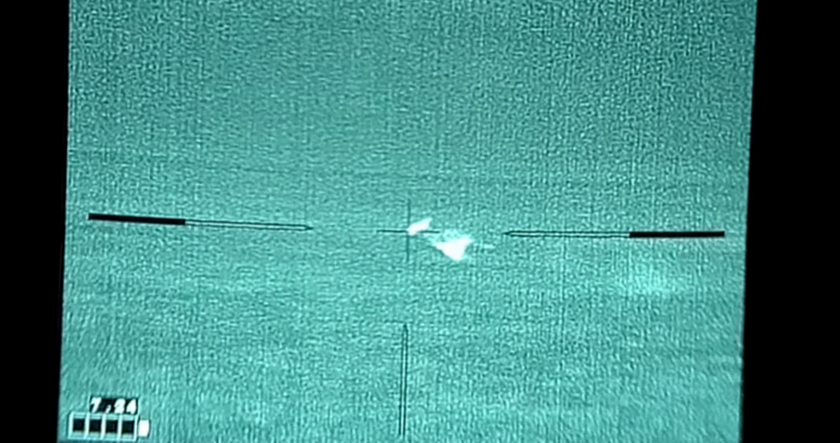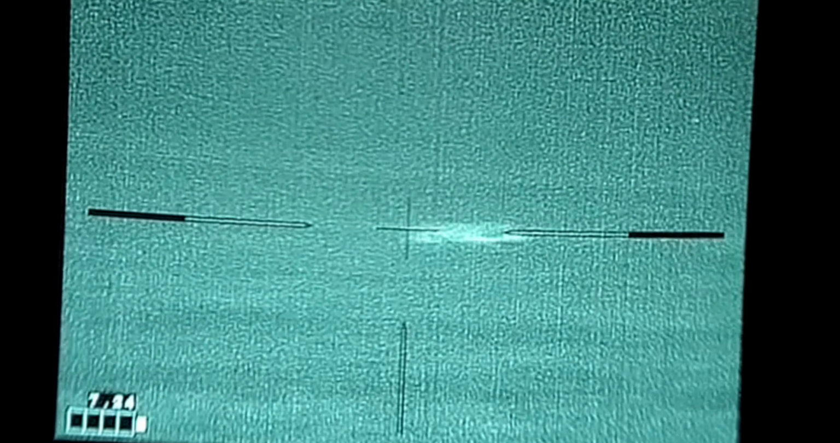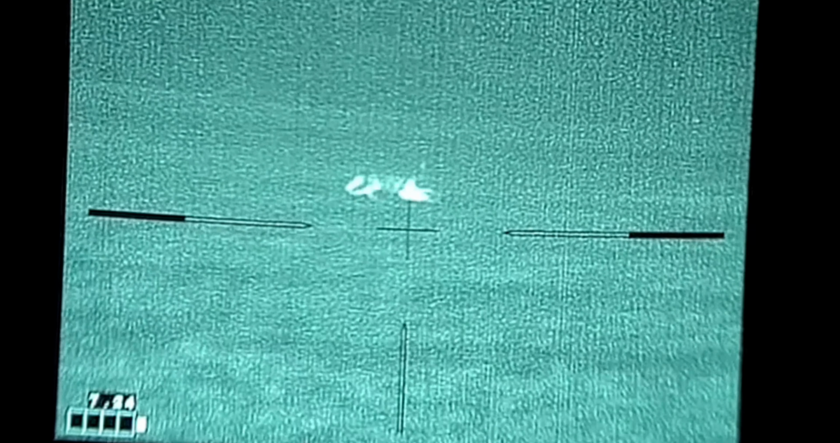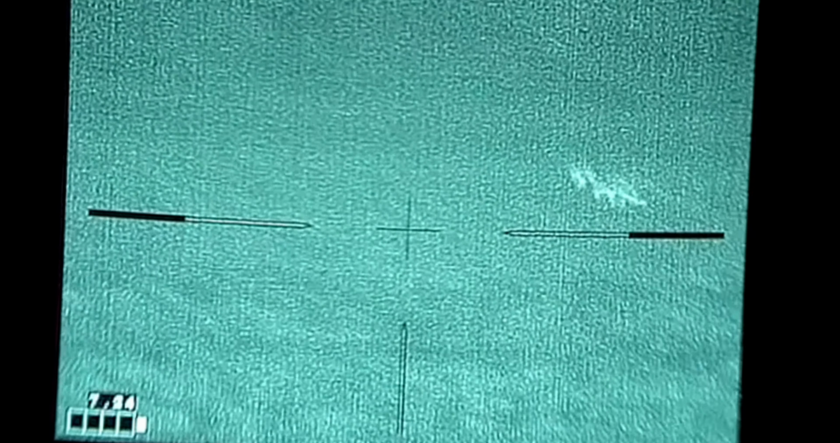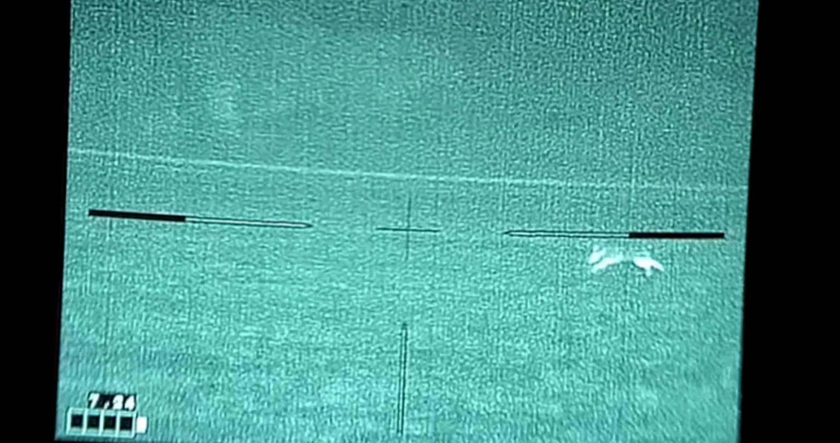And so then this next shot that I put here was behind him, and then I throw out another one, and I think that may have hit him. I'm not real sure. I didn't see a splash, so I don't know what to take from that. But I know the first shot was behind. So now I'm leading way too far ahead. And actually, those look like they had good locations, other than the fact that I was high.